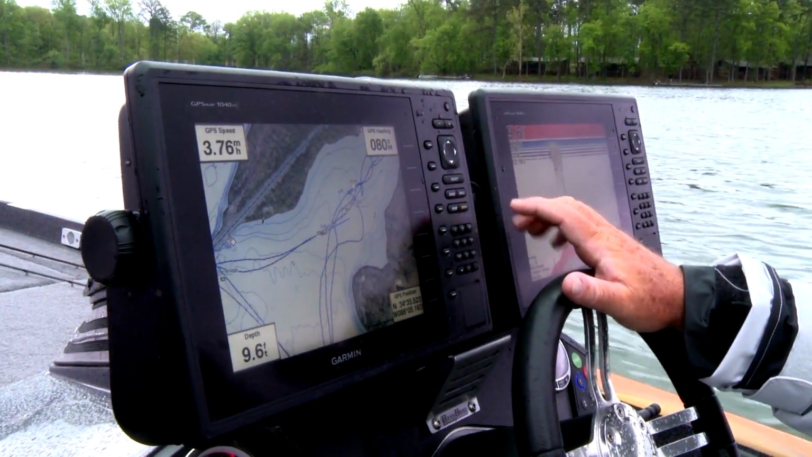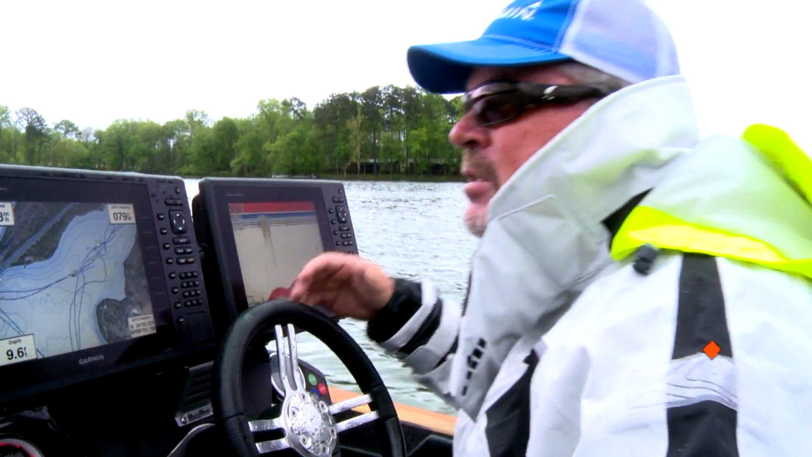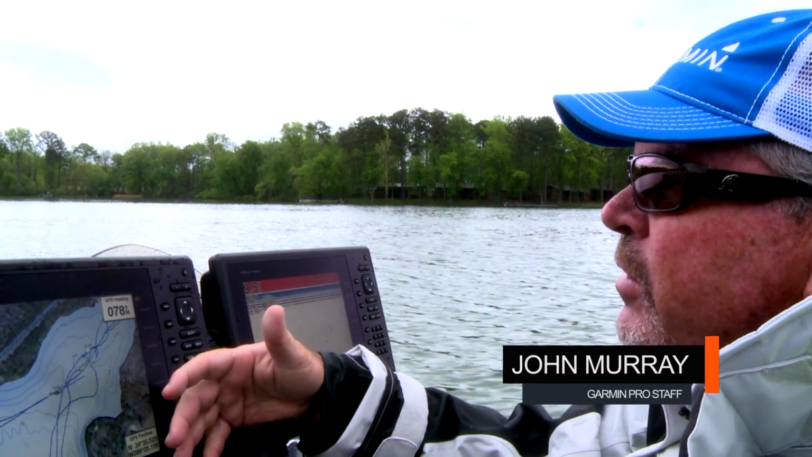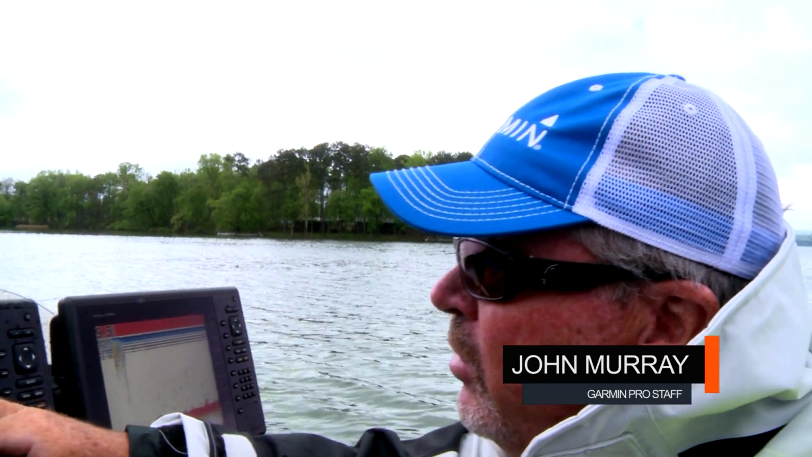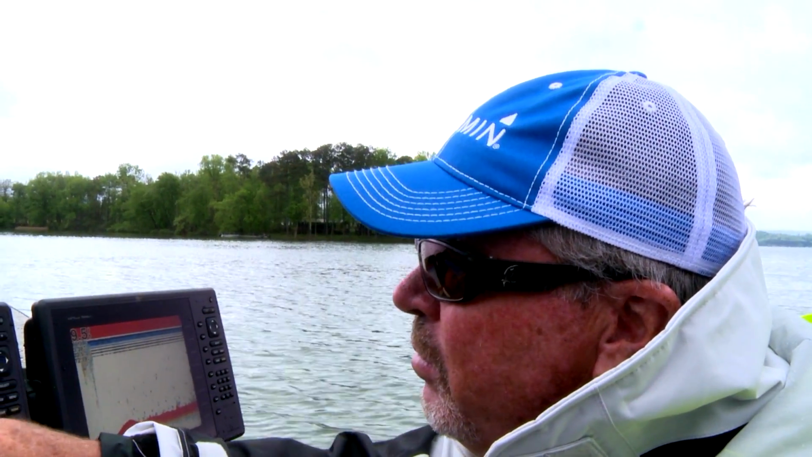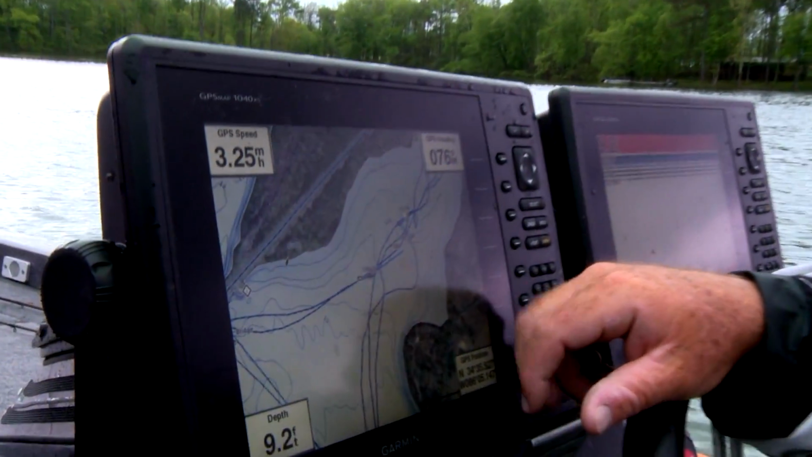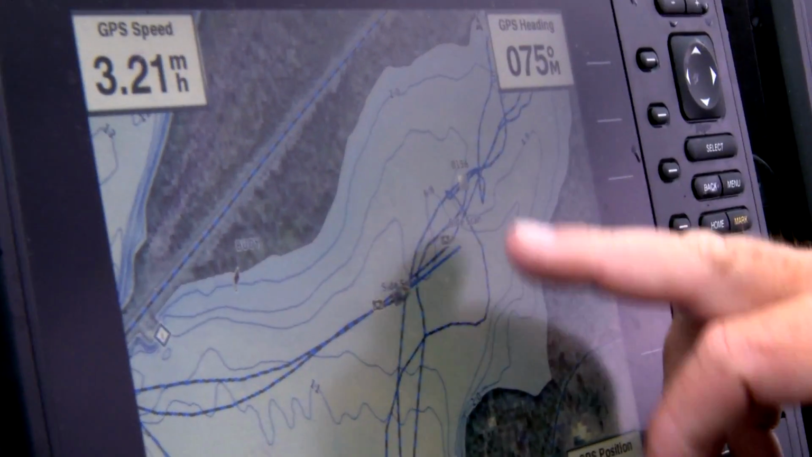What we're going to do right now is basically we're coming into this big bay. It's a big spawning bay, and I just want the furthest out shallow water. I want the furthest out hump, which is, you know, there's a little thing that butts out right there, and it tops out about 3.5, 4 feet. So what we're going to do right now is come on in.